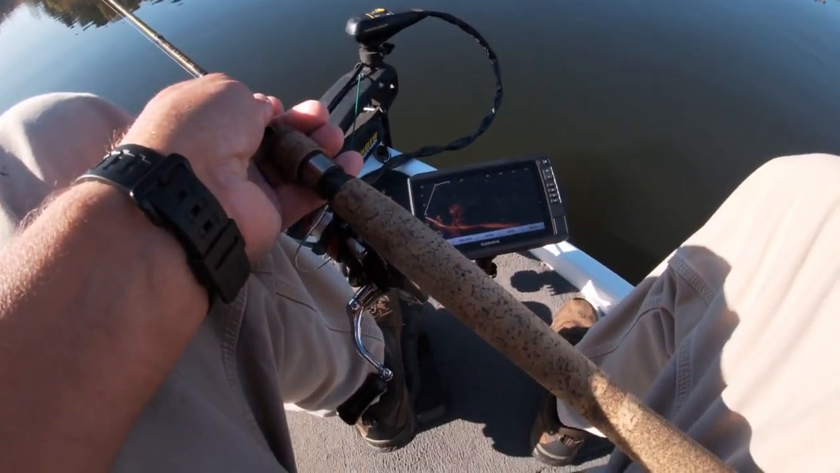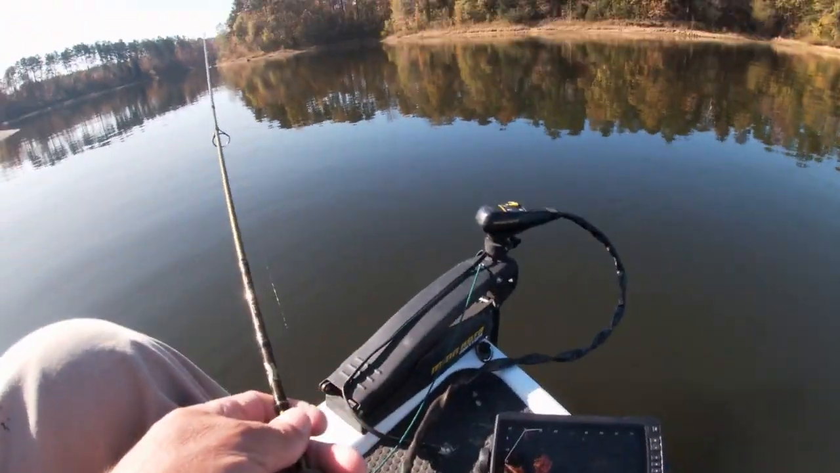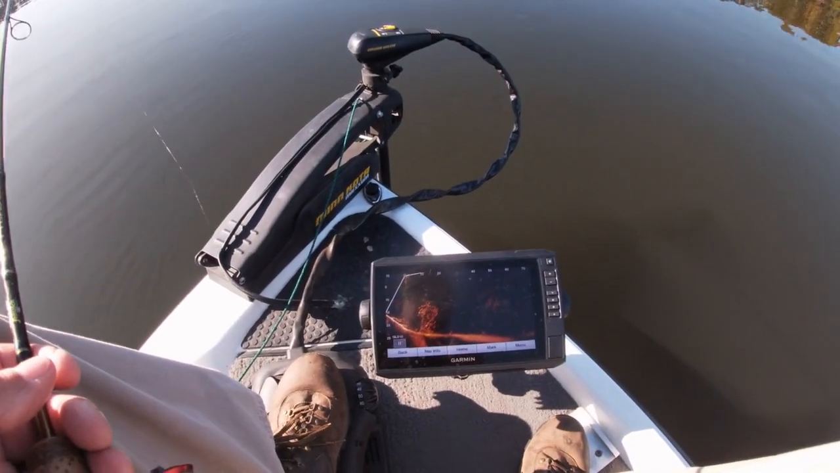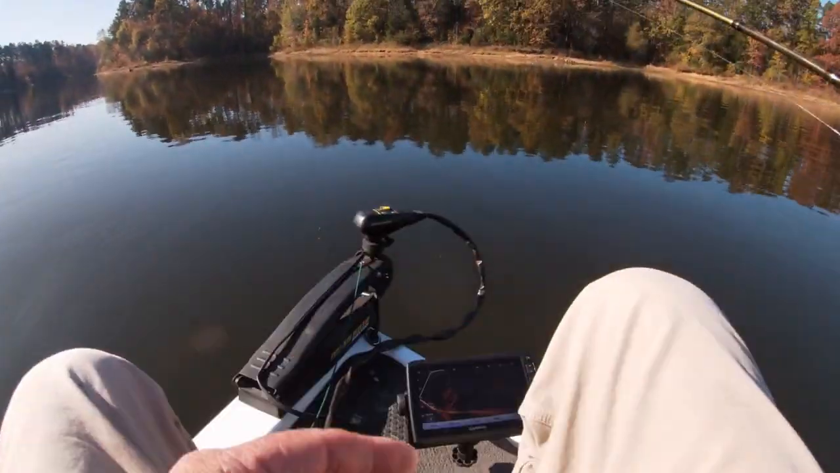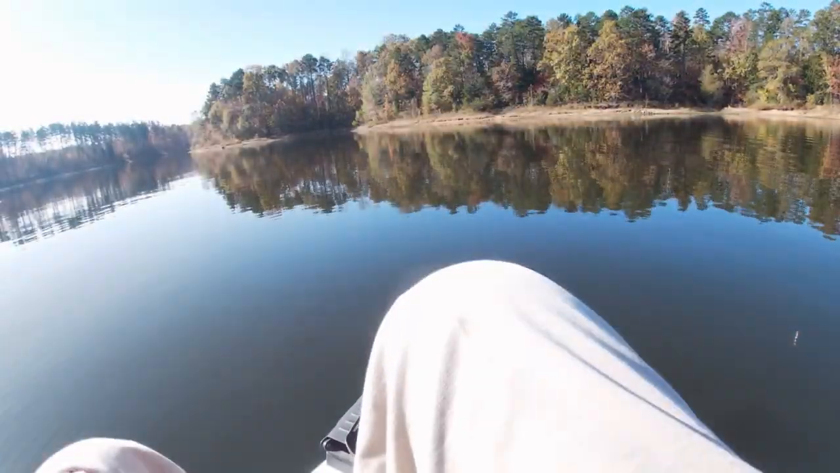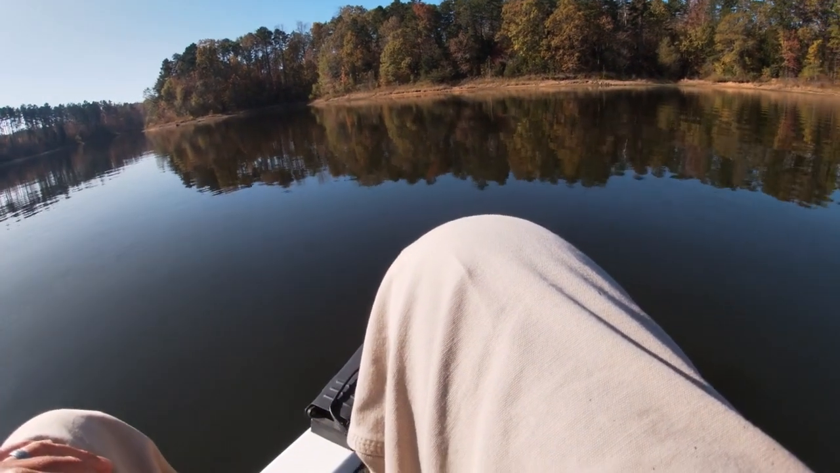Yeah, that's structure there. See the tree that they're hanging in? Right there, you can see it pretty good. So I'm pretty sure these are crappie.